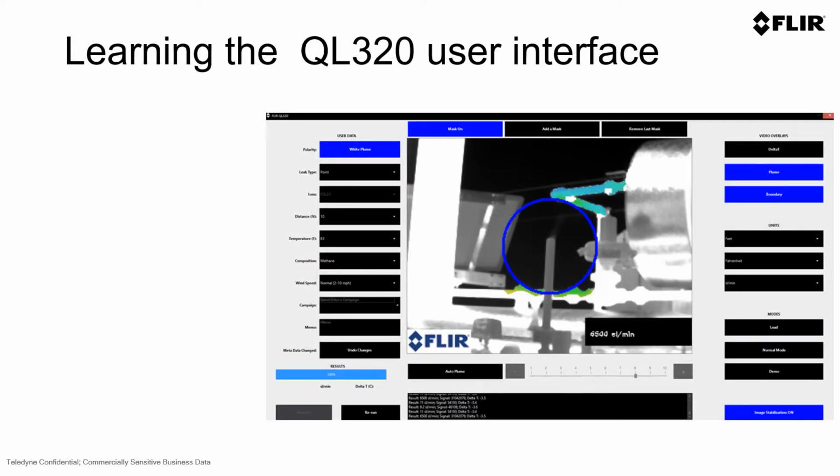Now, let's look at the QL320. How does it work and what features are involved? If you're using the QL320, you will have a variety of user inputs. These are also available in the Q mode feature in the GF series and G series cameras, as well as in QOGI in camera with the new G series camera. You do have masking features in the QL320 which are available either tethered or for use in the Q mode processing or post-processing feature of the QL320.